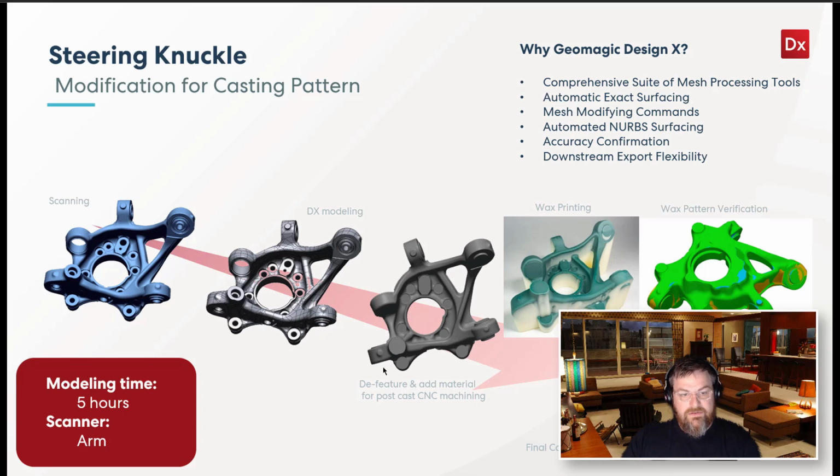But then what's really interesting is after we created that casting plug, you'll see that we were able to print this in wax, create a wax pattern, and then you can cast that wax pattern and create the casting one-off. And I've done this personally before where I've modeled a legacy part one-off and printed it in wax so a casting company can create the casting and then melt the wax out of it.